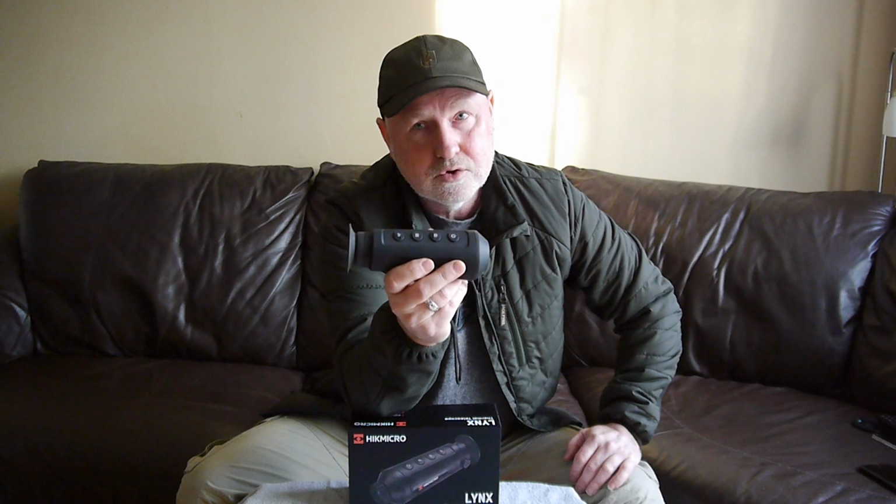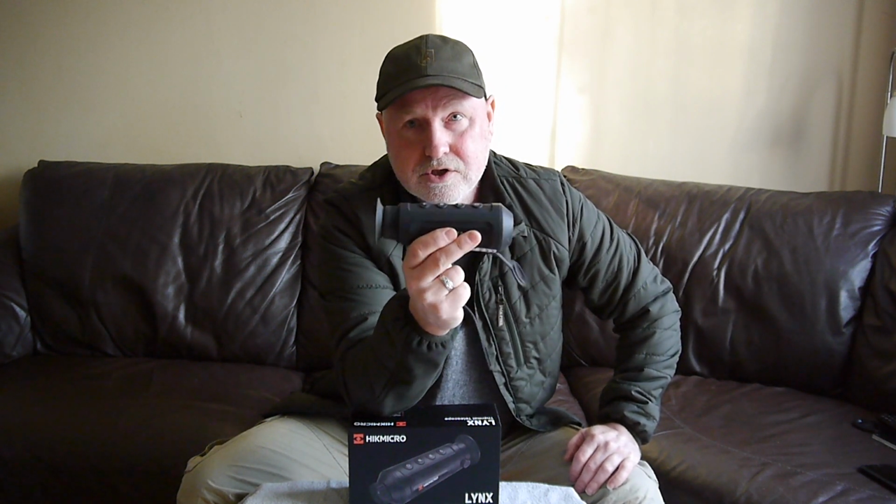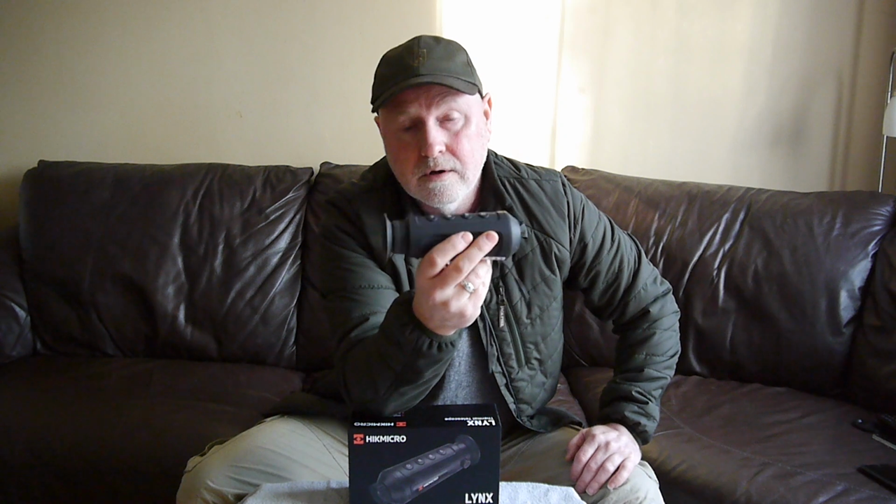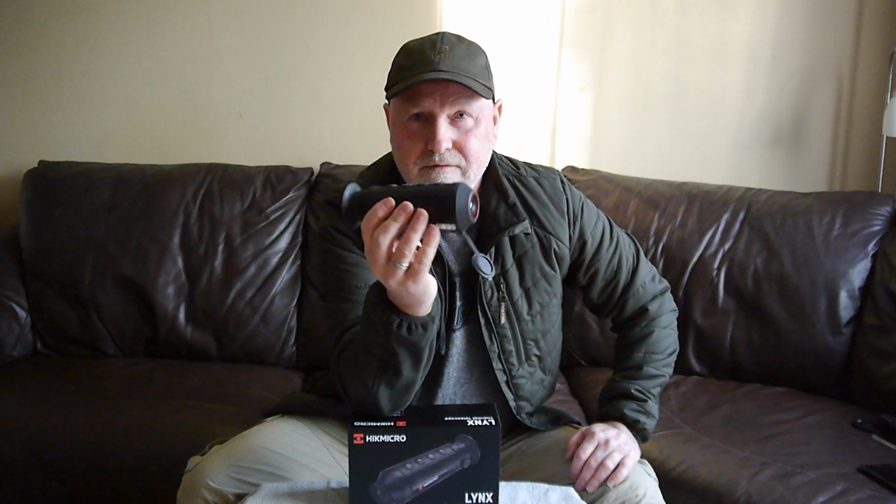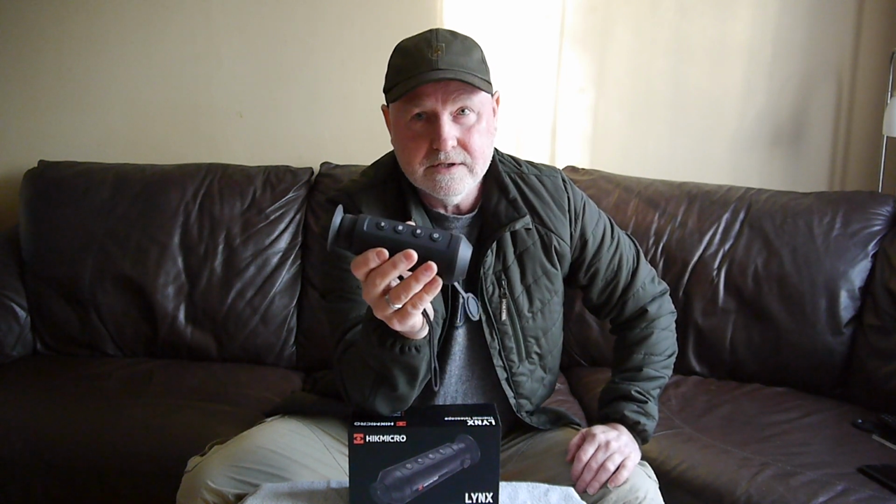You can see heat sources way, way, way out past potentially your shooting abilities with an air rifle or rimfire, for sure, okay? But the experience that you'll get looking through an even better thermal than this will just make the whole experience that much better.